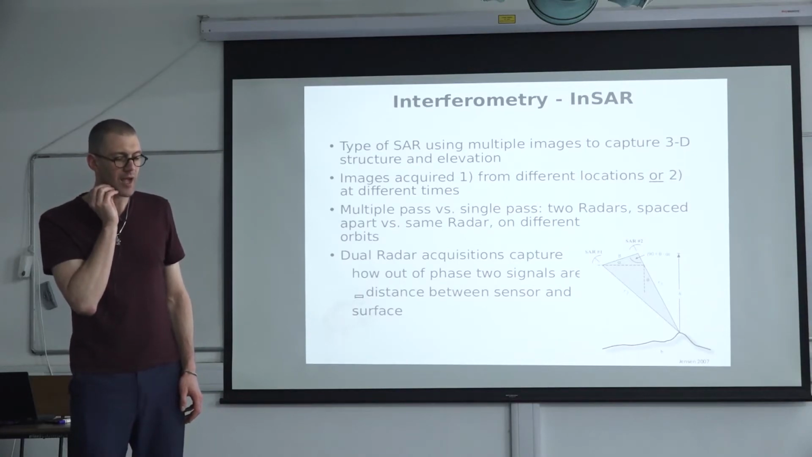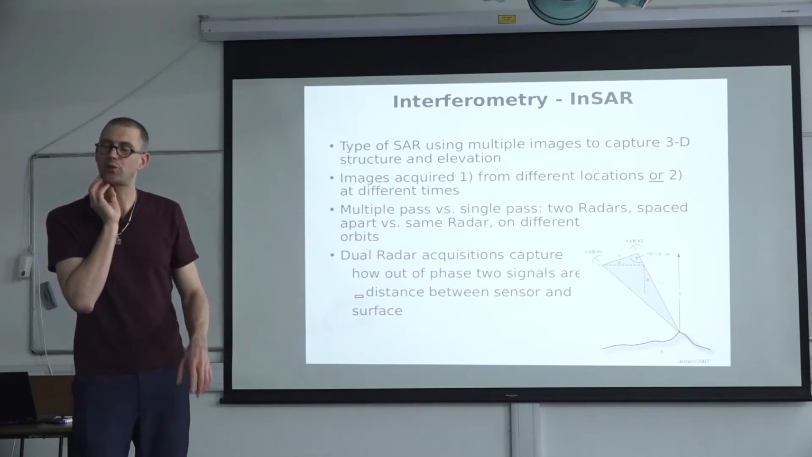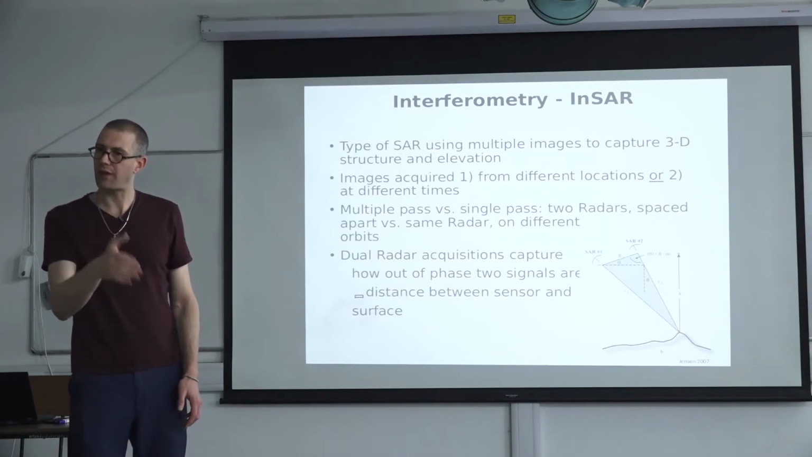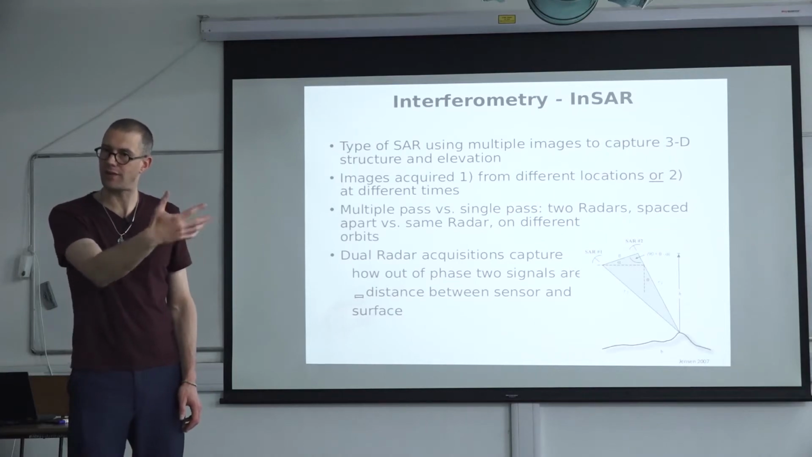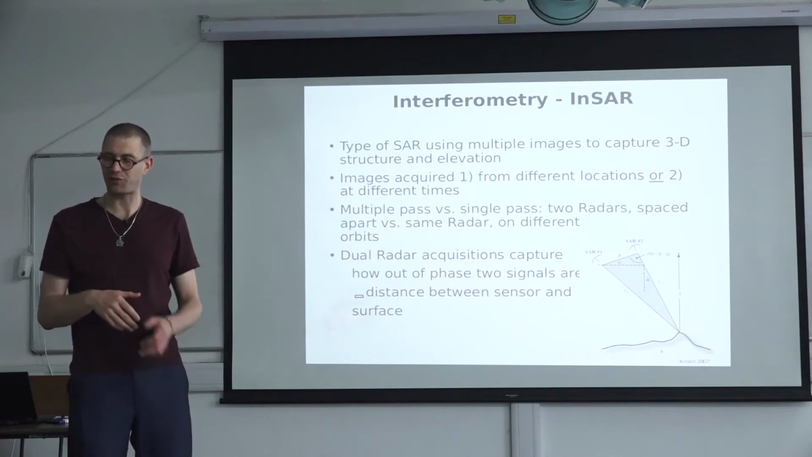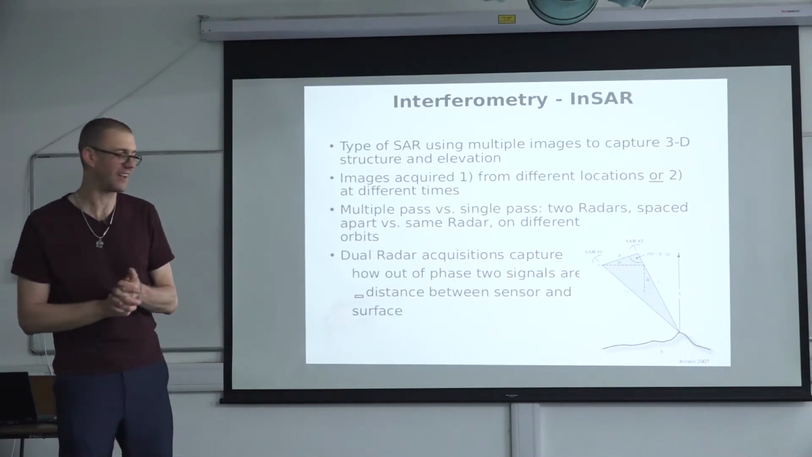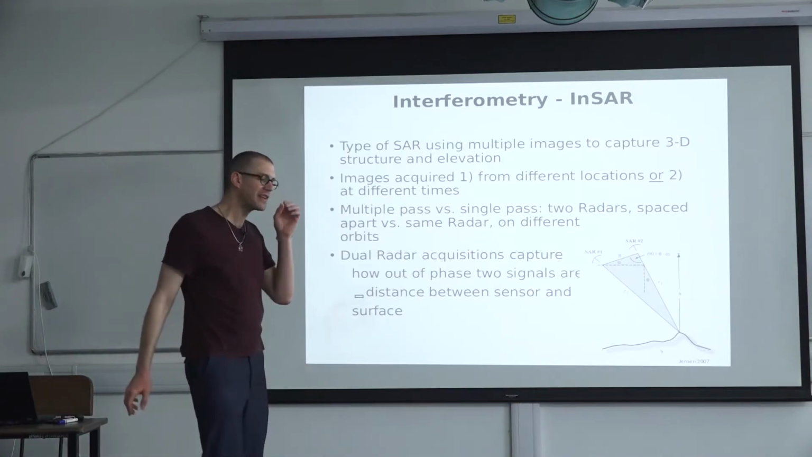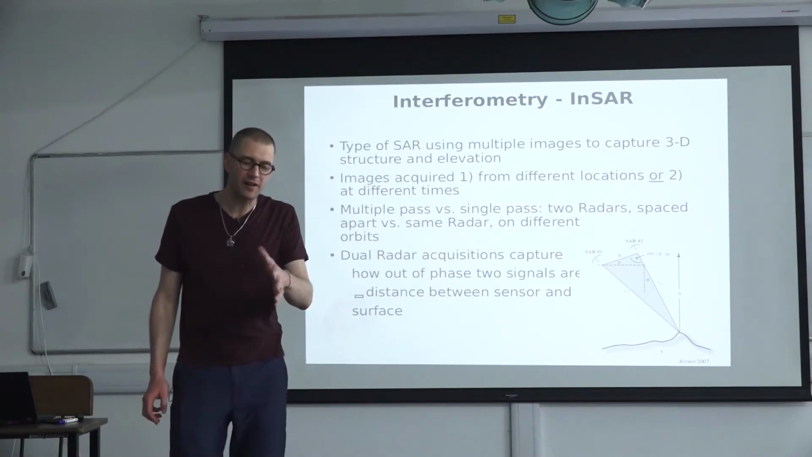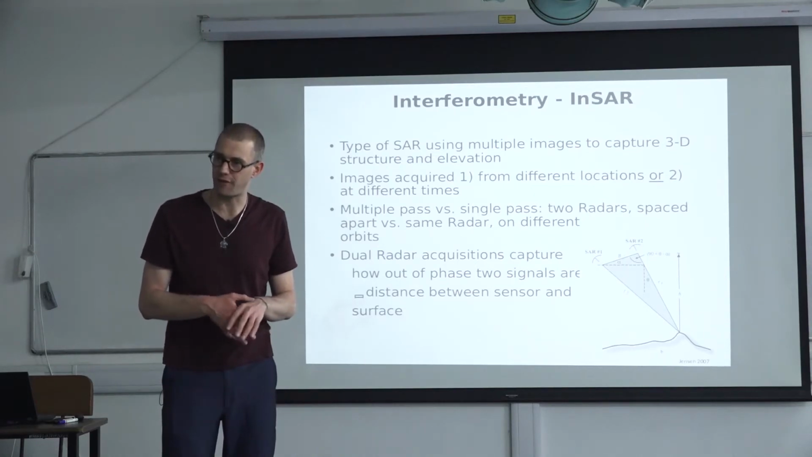TanDEM-X ended up surveying every location on Earth 8 to 10 times. So there's repeated information that you can then use to optimize your results, just to correct for all of those topo phase effects and others. So a single radar measurement may only be somewhat useful. If you have multiple radar measurements, it becomes very, very useful.